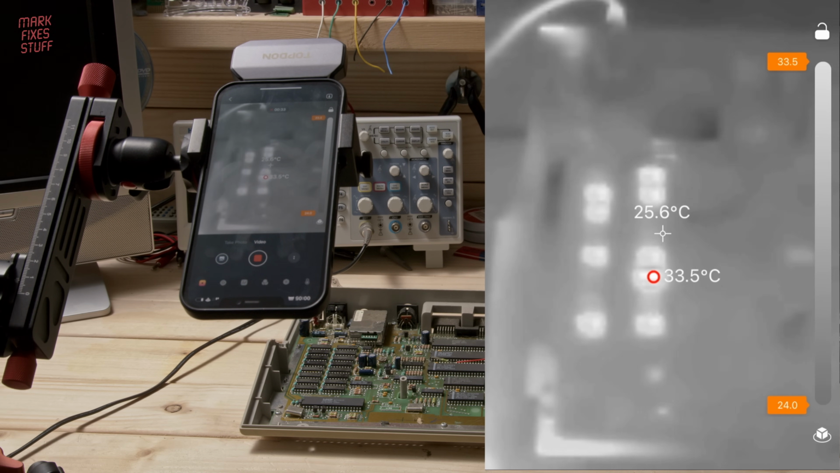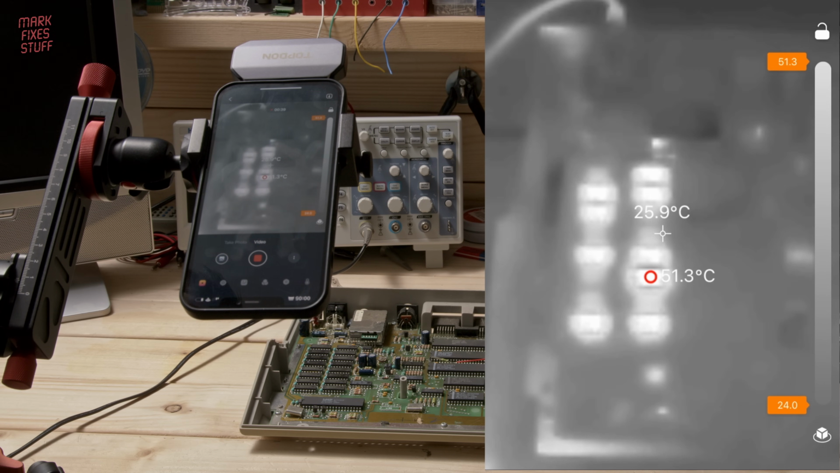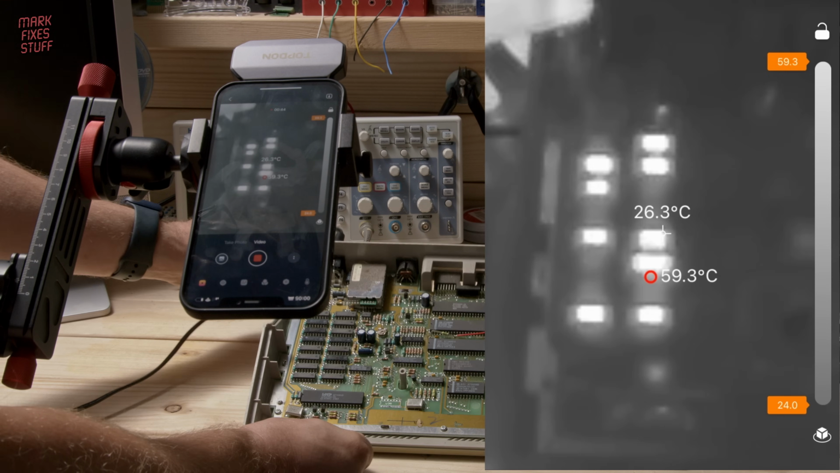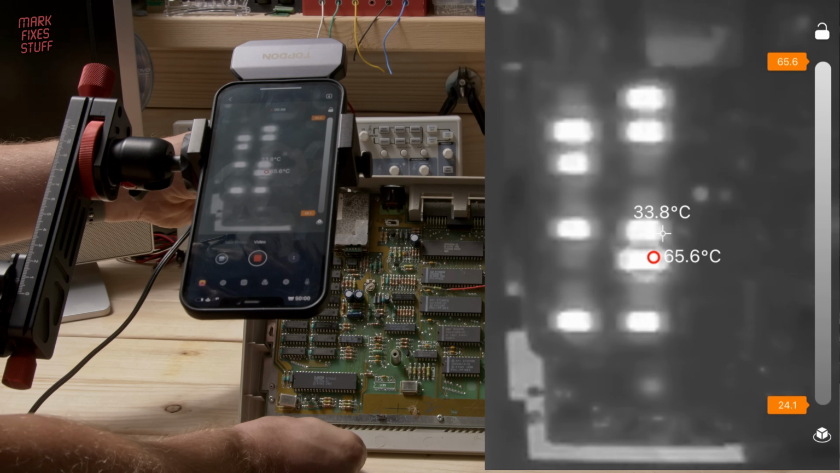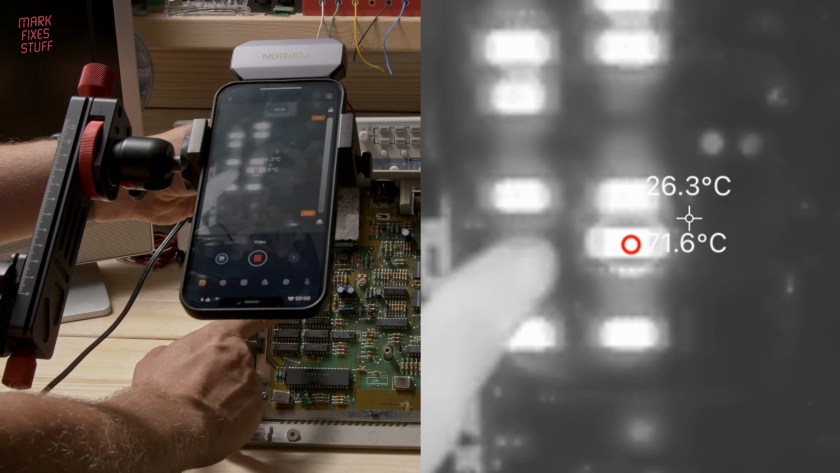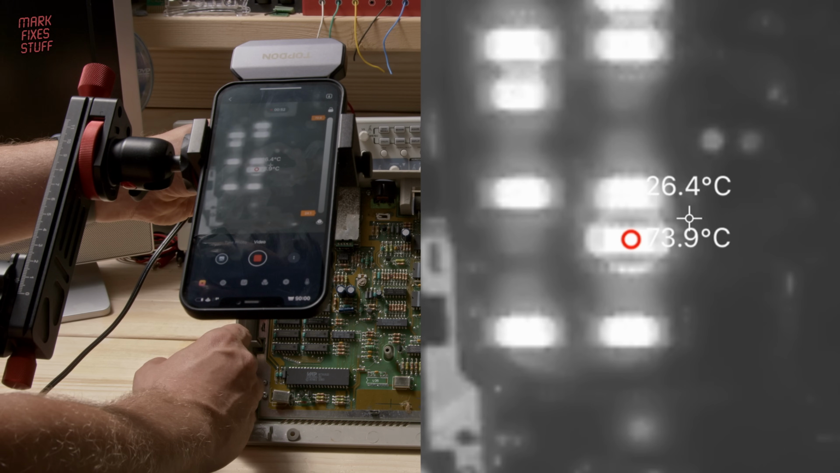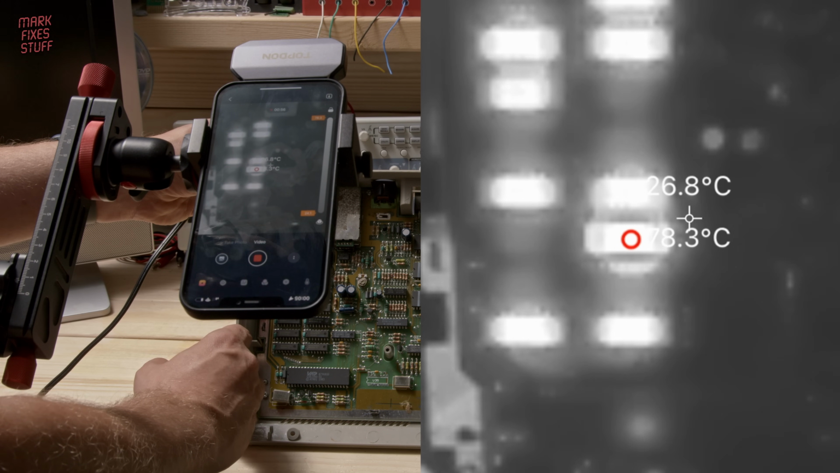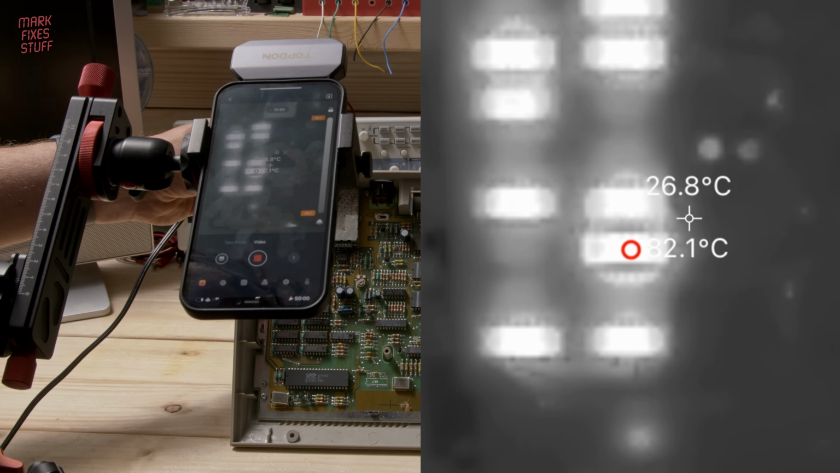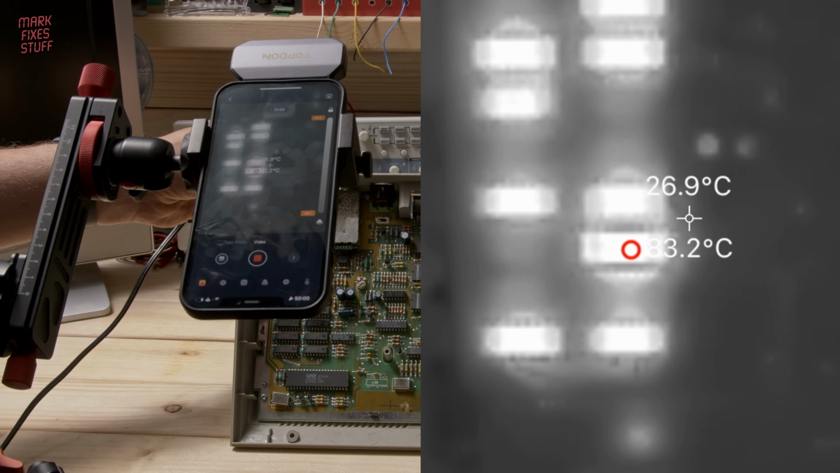And from Top Gun to TopDon, immediately we get some very bad news from the TC002. The RAM chips in this Atari are glowing much hotter than they should. In fact, you can see the one underneath the red circle is going up and up. It's gone faulty and is dragging all of the energy into itself, creating heat. It's up to 80 degrees already. I'm glad my finger isn't on that one.